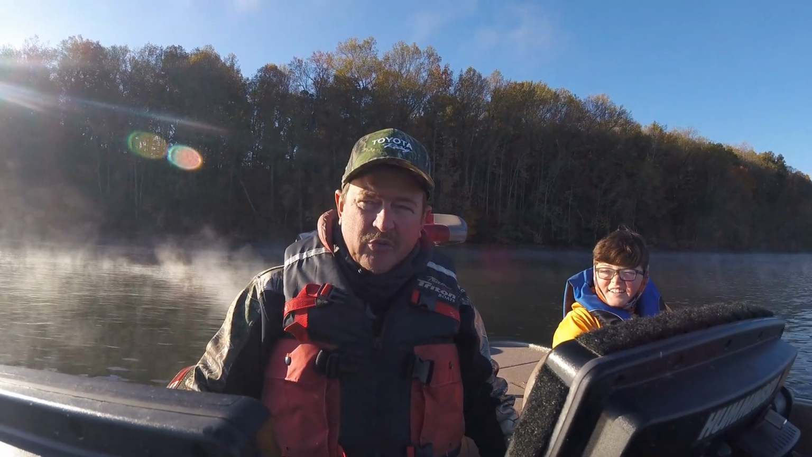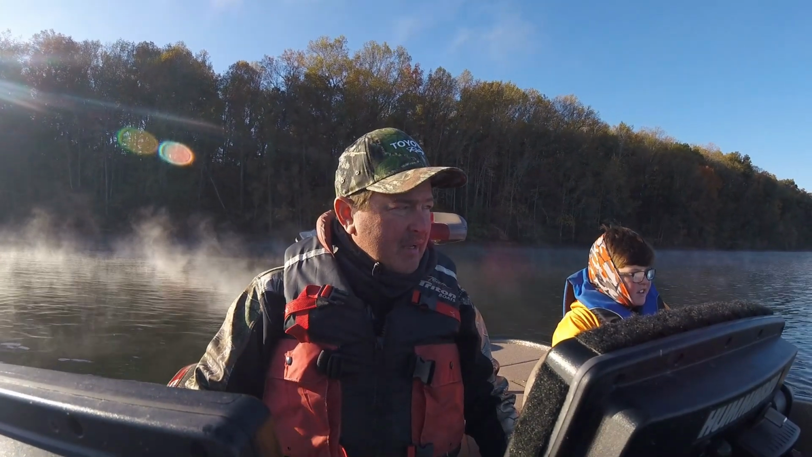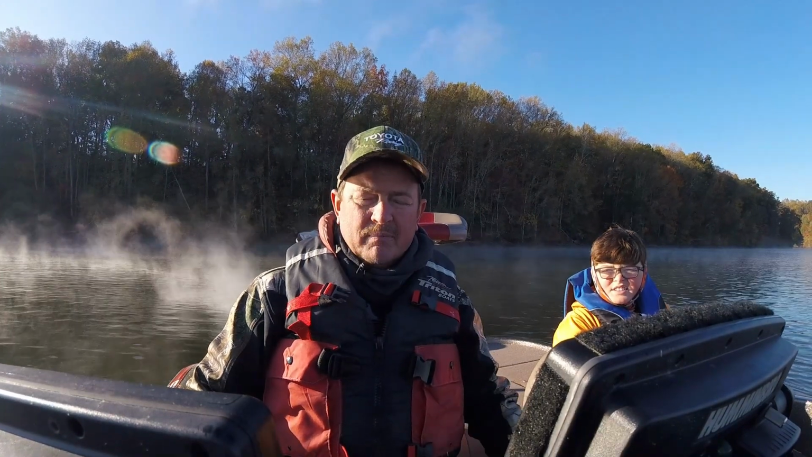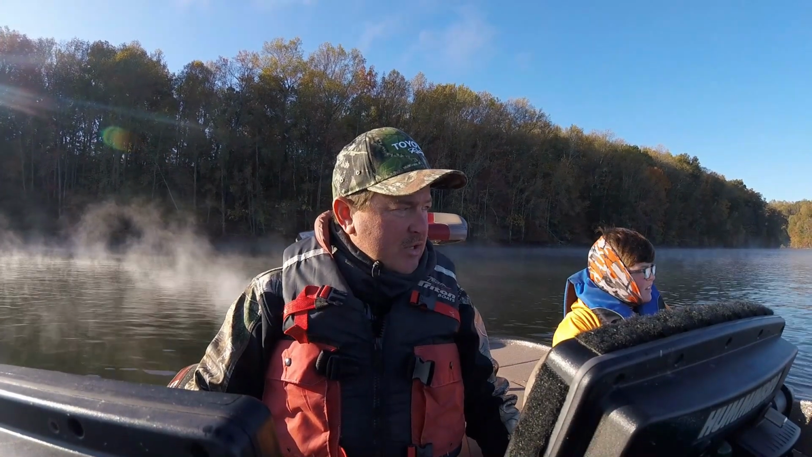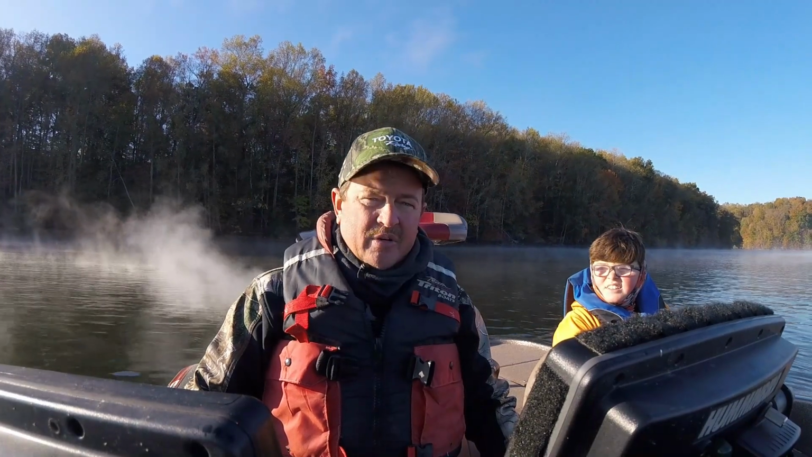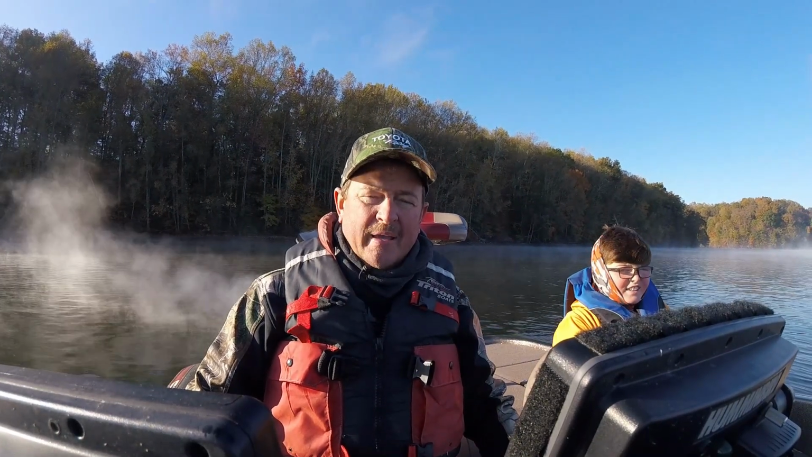It's dropped about 2 foot this week, and usually at this time of the year up here, whenever the water starts falling, it positions the crappie on the treetops and on some boat docks, and it makes them kind of group up and a little bit easier to catch. This is my first outing for crappie this season, so hopefully we're going to catch enough to put together a decent video. But stay tuned. Hopefully we'll show you some tips along the way.